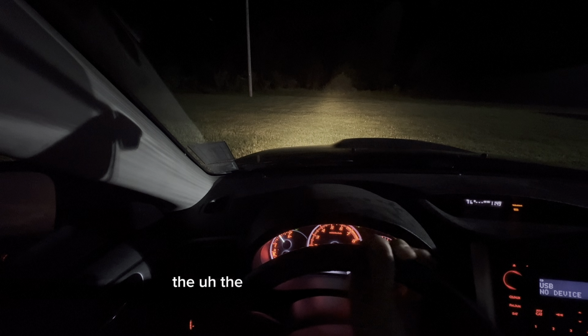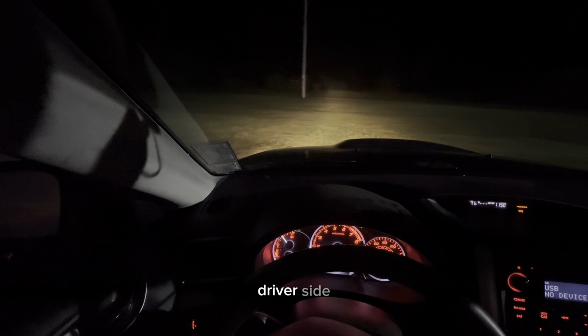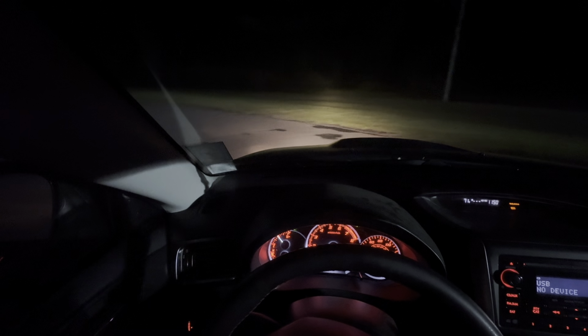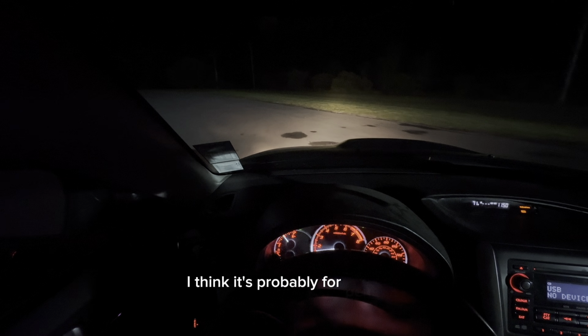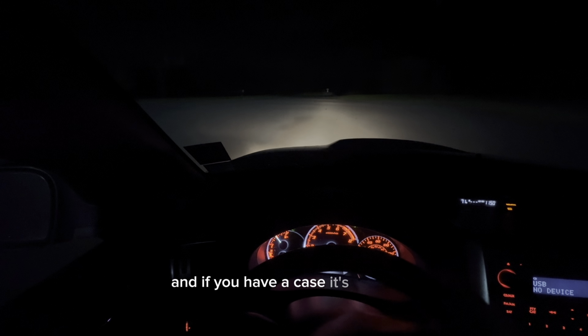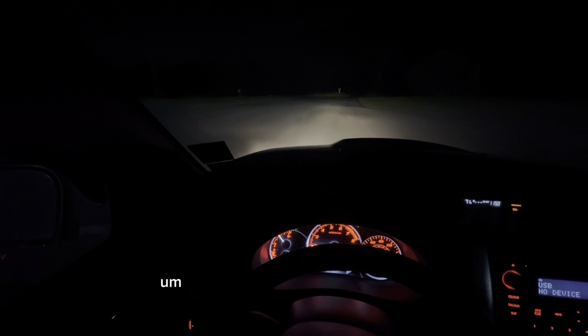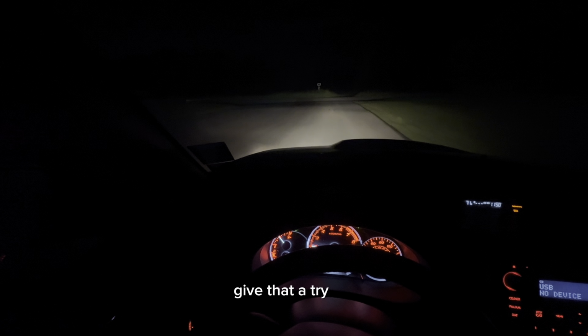The Subaru has a great little feature on the driver's side sun visor. I don't know what it's for. I think it's probably for pens or something, but it fits your iPhone perfect. And if you have a case, it's basically locked in there. So if you guys are looking to shoot some car videos, give that a try.